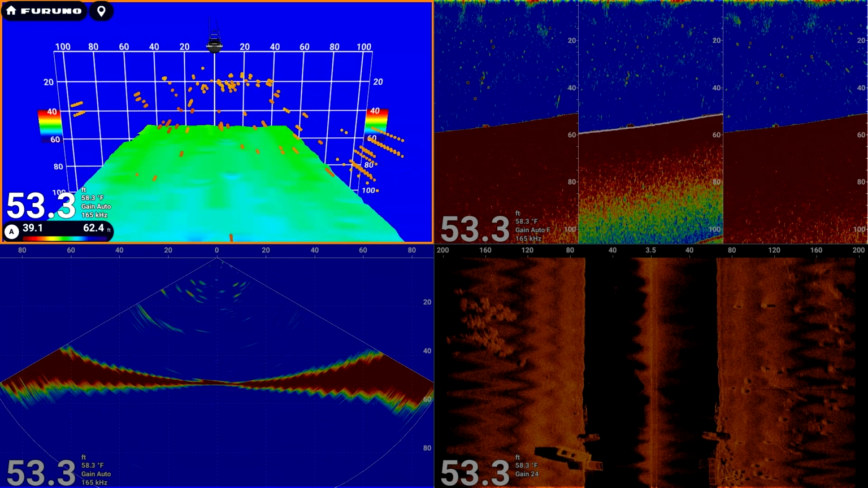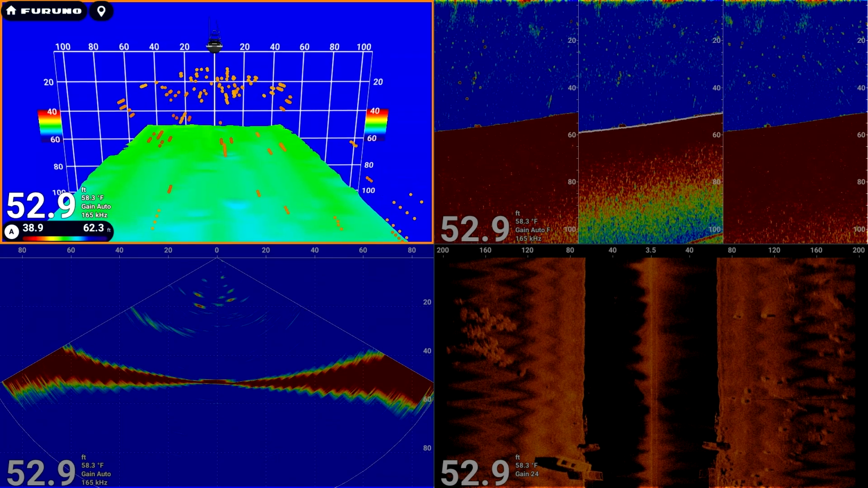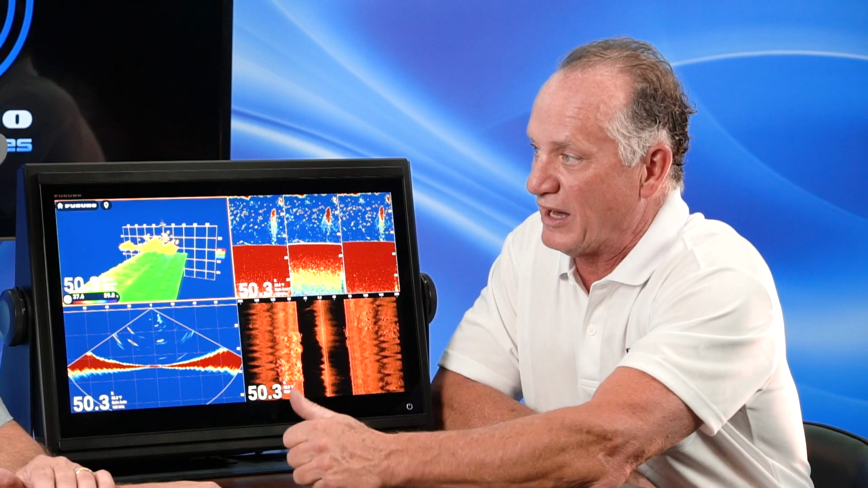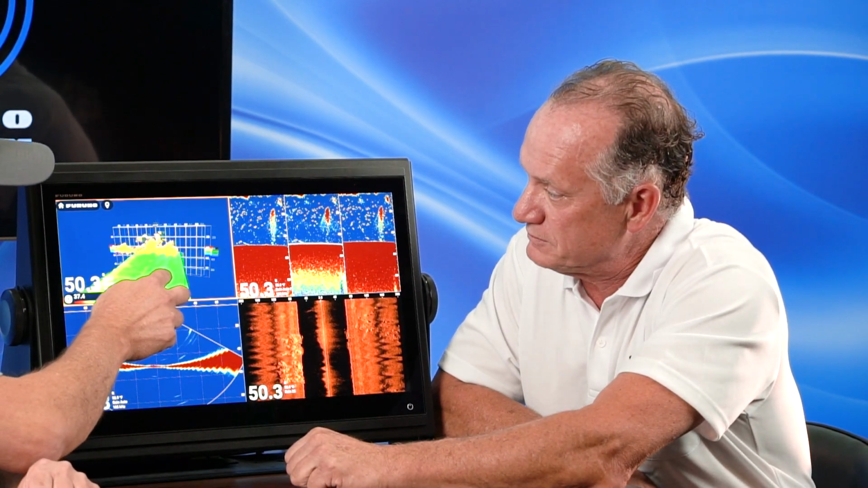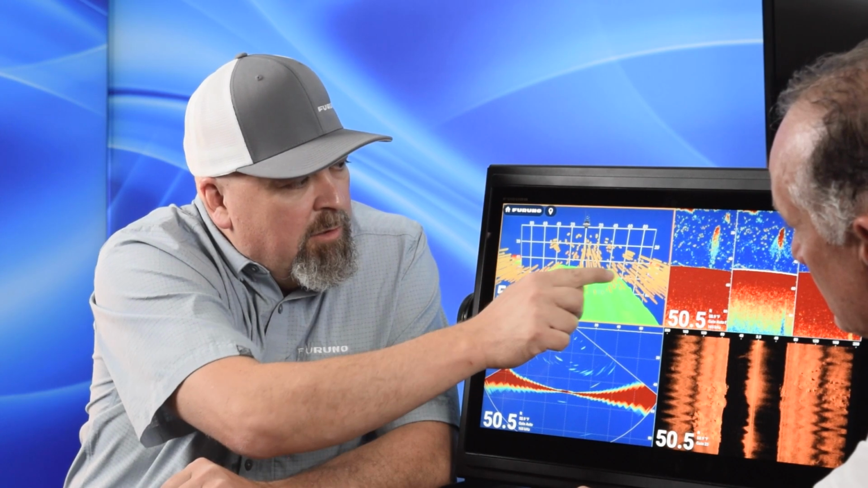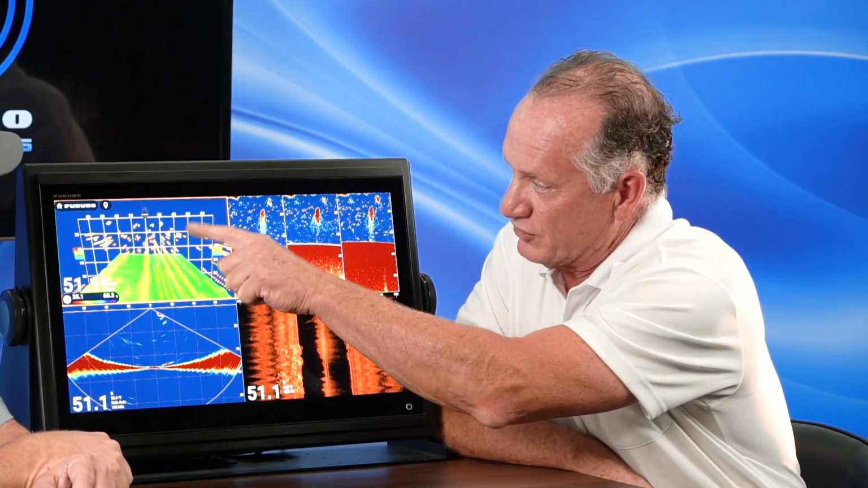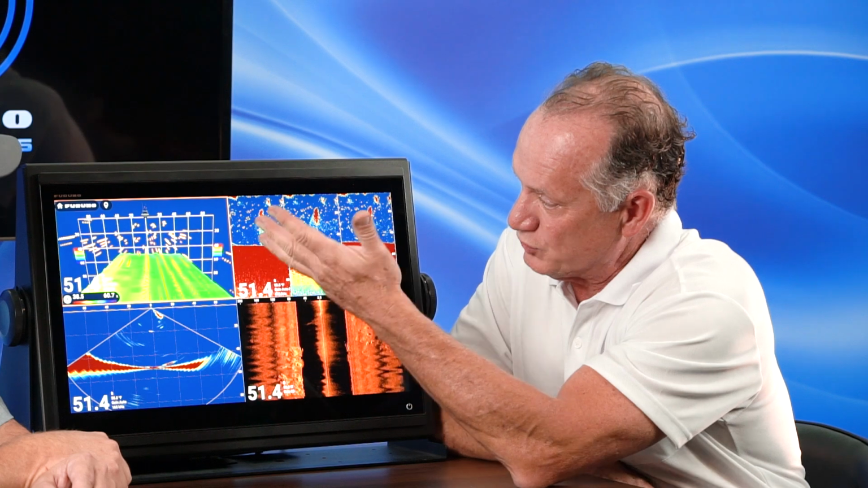So what's the grid showing me? The grid is just basically a reference. How far off to the port starboard and how far down the bottom is, and the fish sign. So if I position it like that, you're telling me that this is showing fish off to the right side of the boat, this is fish off to the left side of the boat? Yes, exactly. And that's the scale you're on. So as you change range, your scale will change.